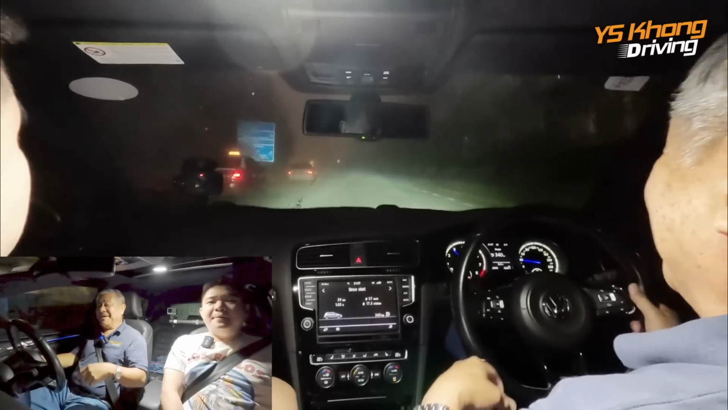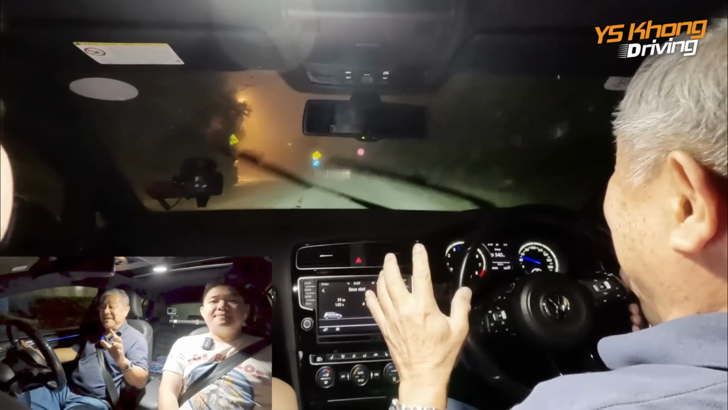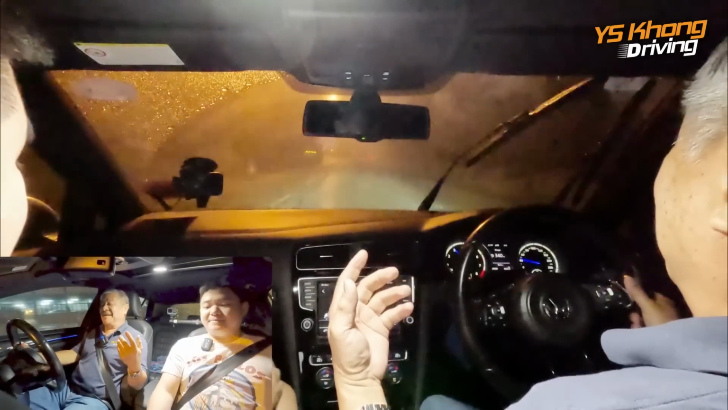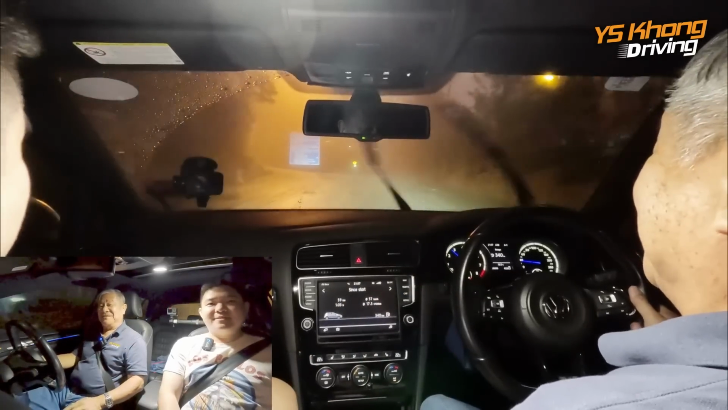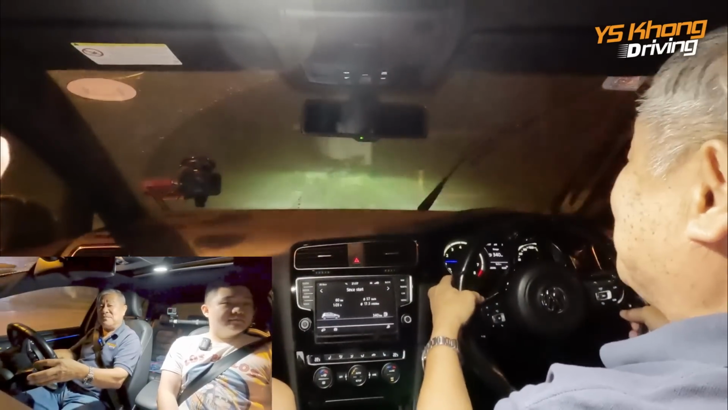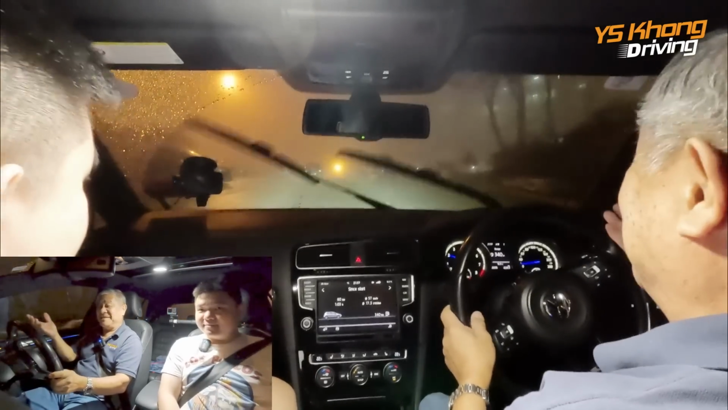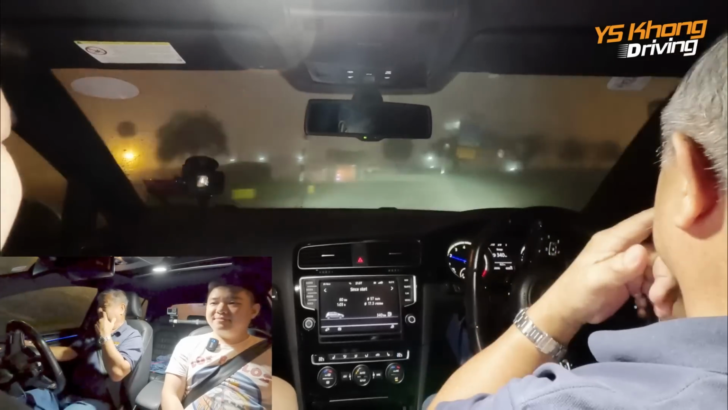It's okay. Alright guys, so that was our slow drive up the hill, and it was actually meant to be a night drive, and it has turned out into a night and wet drive. So anyway, that was the Golf R, and the headlights on this car are from CSB-PRO, so they are quite good. And of course, in the mist you can't see anything anyway, but where it mattered, the lights were good.